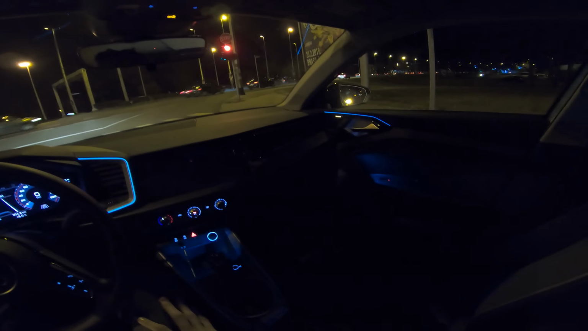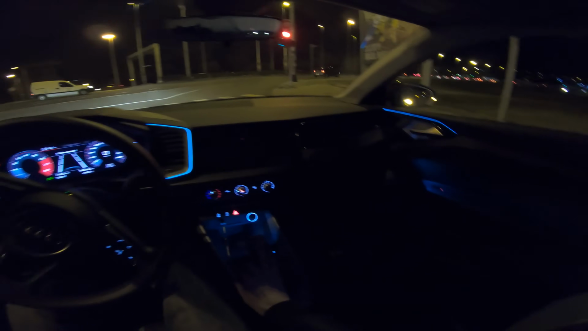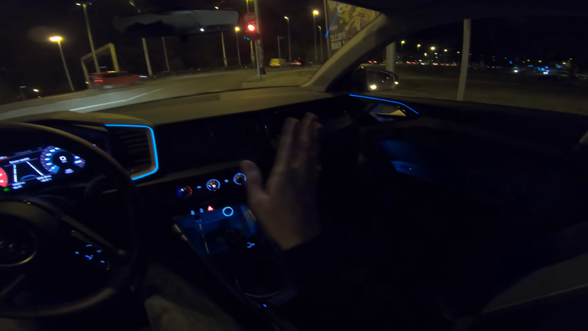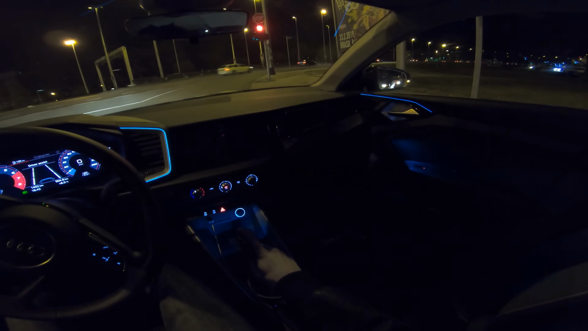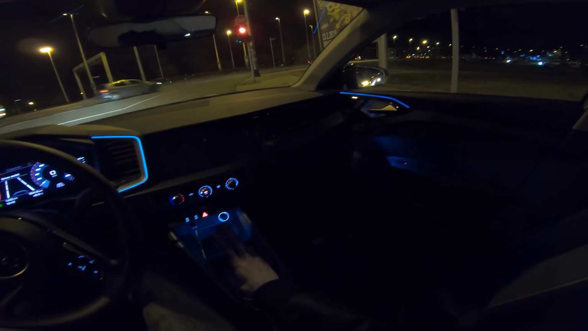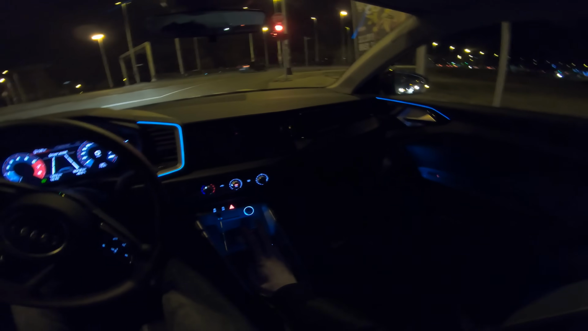So I'm trying to see the extra green light we have here in Croatia, because in the States you can turn right on the red light if it's safe. In Croatia and Europe, that's not an option. In some European countries like Croatia, you have an extra light that turns on. I'm waiting for it to turn right.